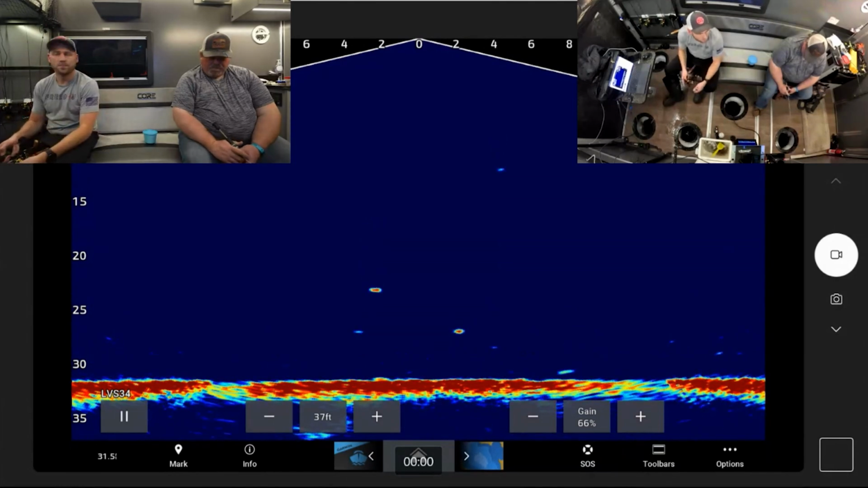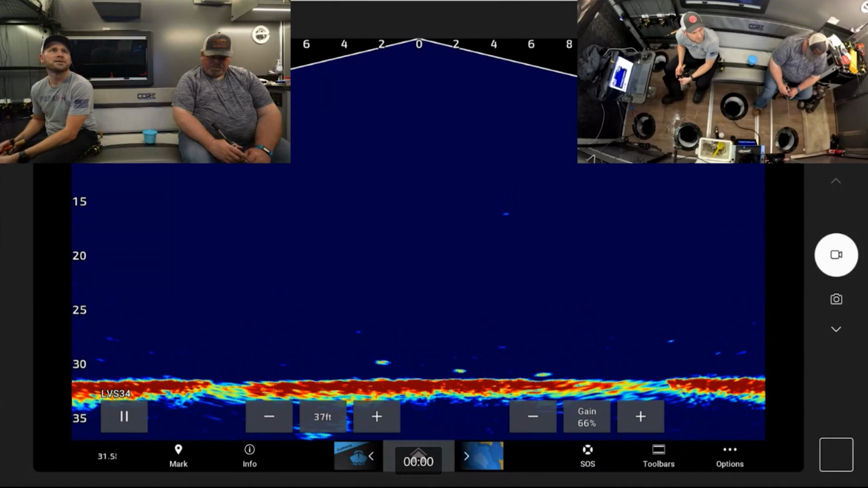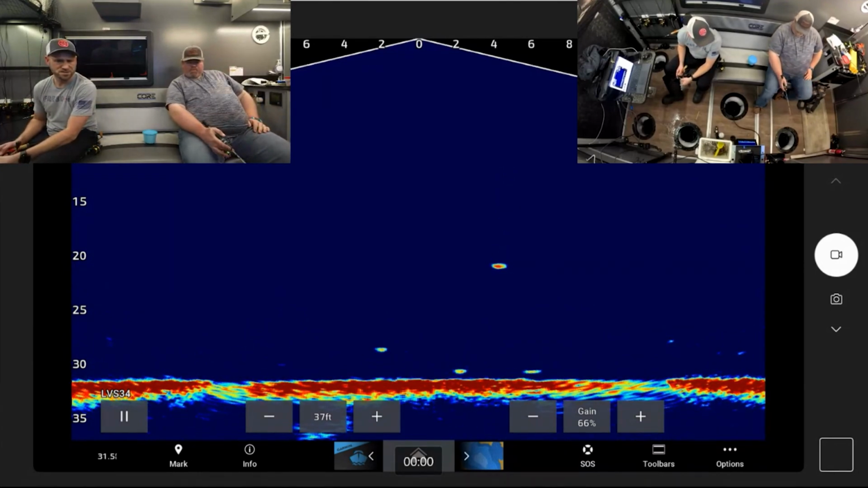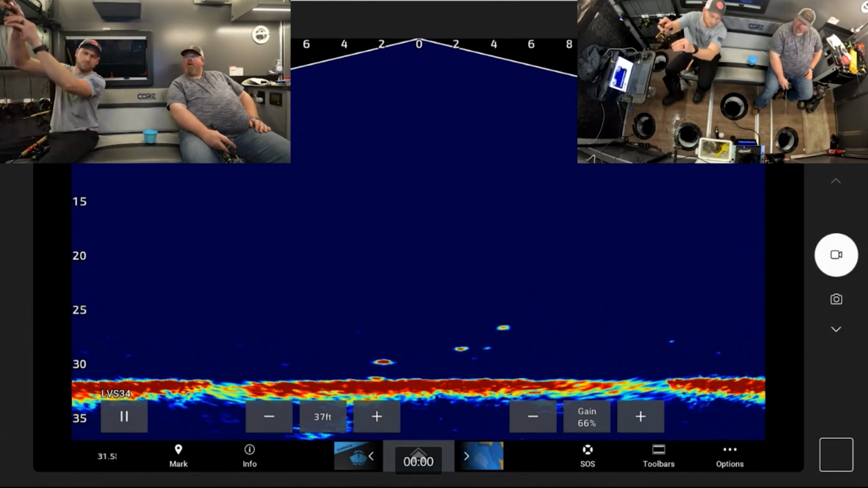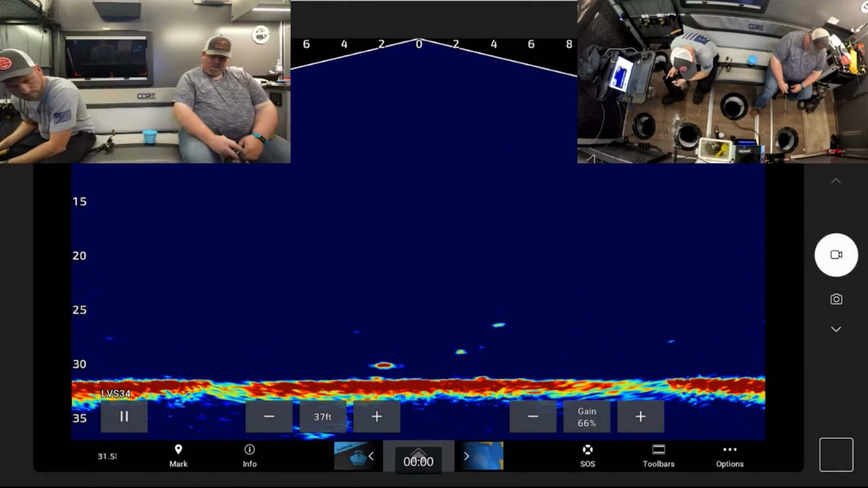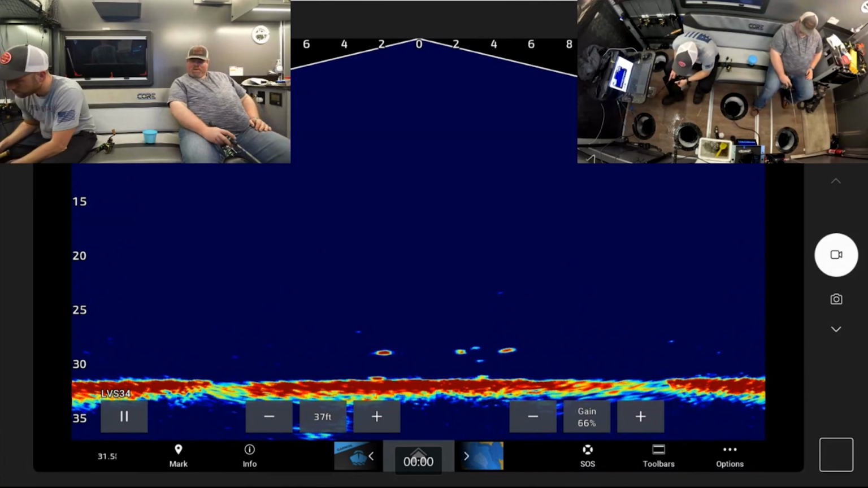Yep. How far am I down there with this guy? Trying to get the dead stick to go down. It's still early in the night. Yeah. Still early. 6:30. Sun just set about 45 minutes ago. Here he comes. Yeah. Let's try to get him. Here we go. Oh. Another perch.